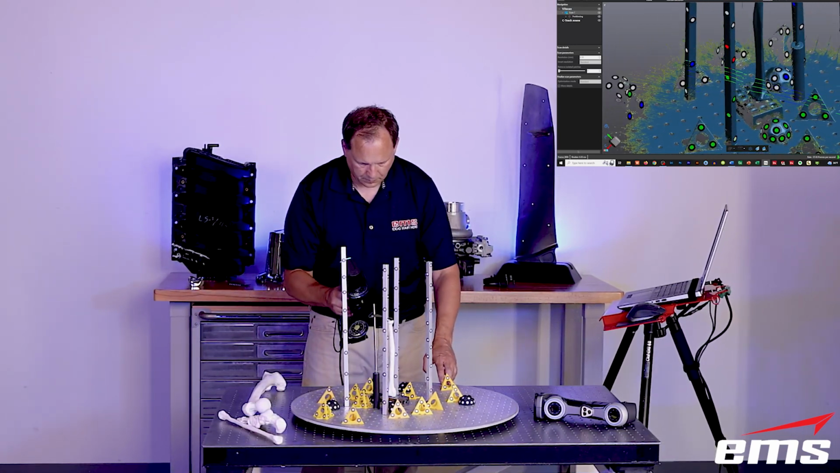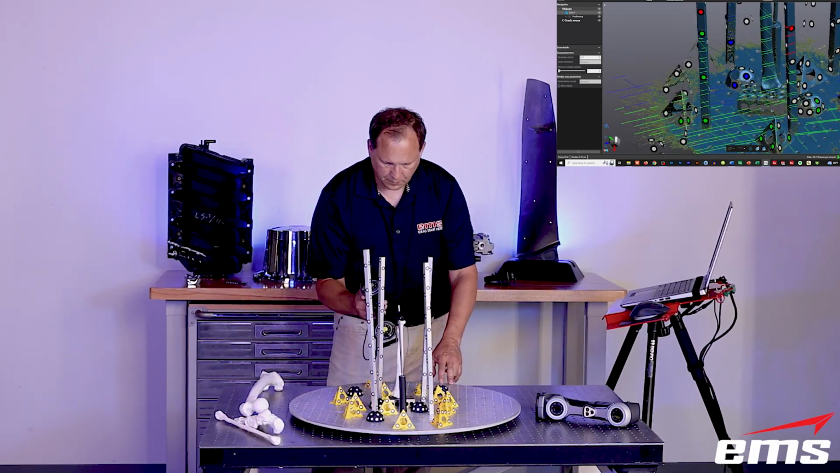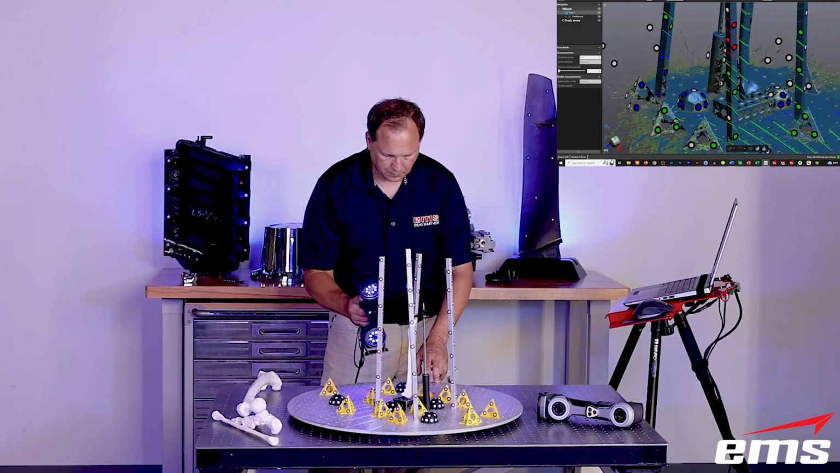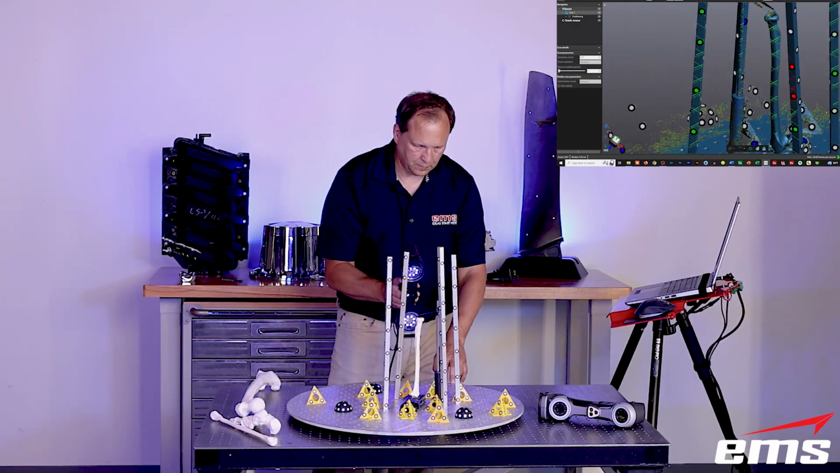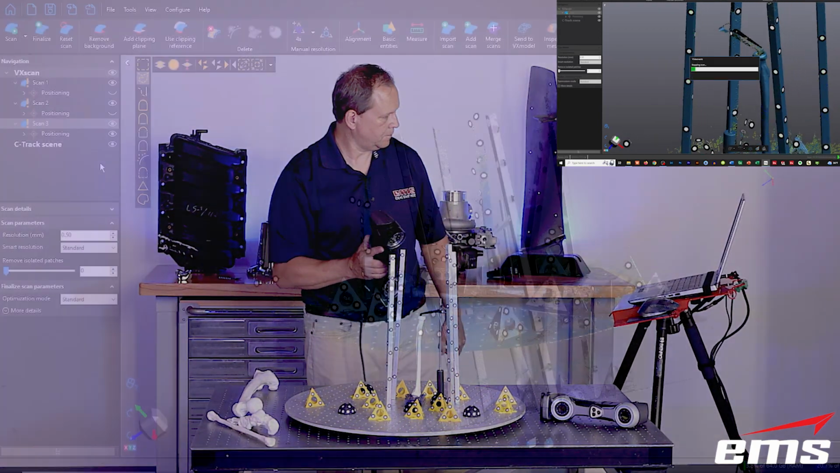Now, I'm using the HandySCAN Black Elite here. This would be the same for the 700. I don't need to show both scanners each time. We've mentioned the benefits of the Black Elite over the 700, but either one would be fine. I wanted to show more of a vertical application for scanning.